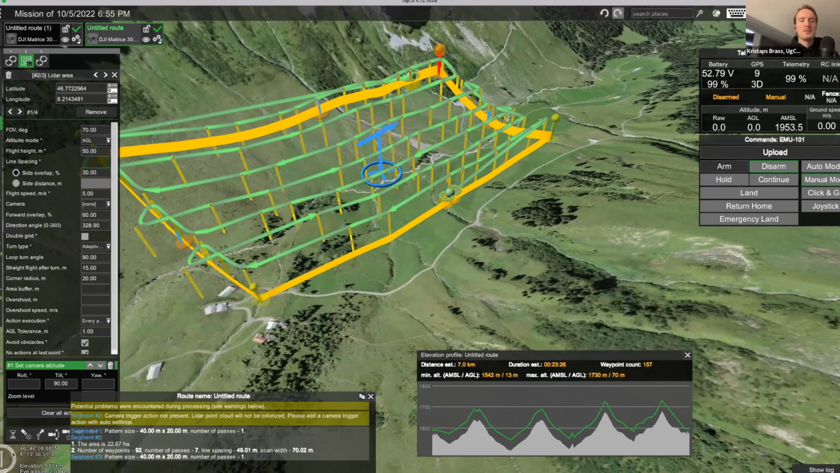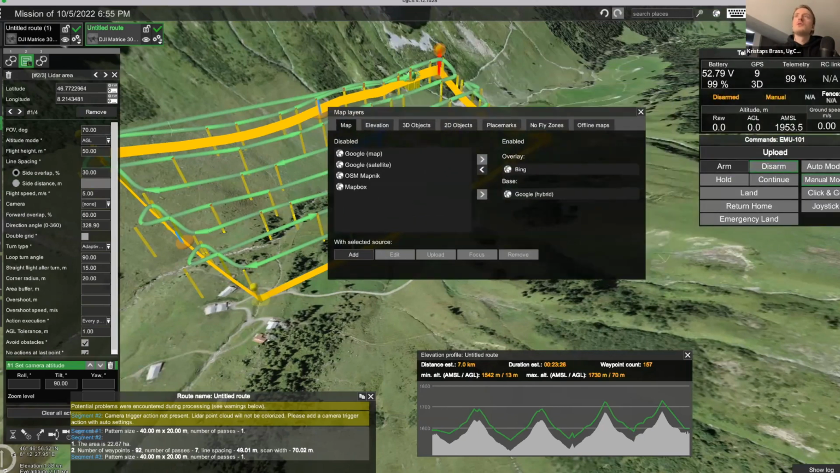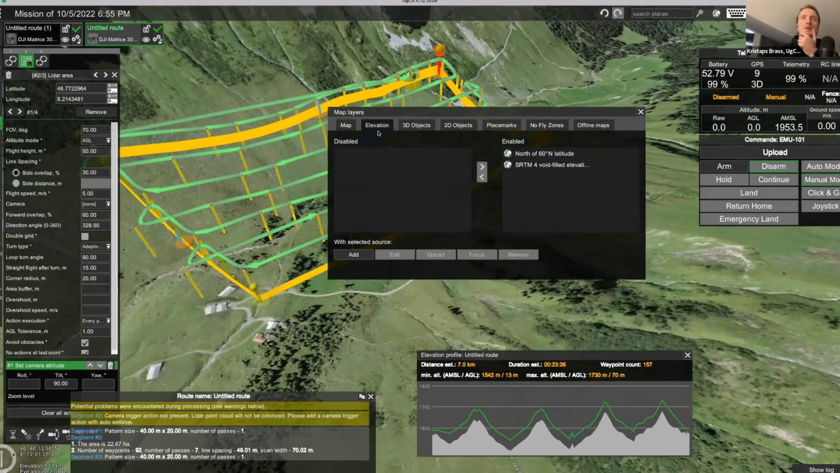This question was also asked by Will here. So basically, like you said, this is somewhat of a drape over the elevation model that the drone is following when it is flying. Another thing, since we're here in UgCS, I'll quickly show you how you can add custom elevation. If you go to map options, then the map layers window, then in this elevation tab, this is where you can add your own terrain elevation sources, which you can then use to see at what altitude the drone will be.